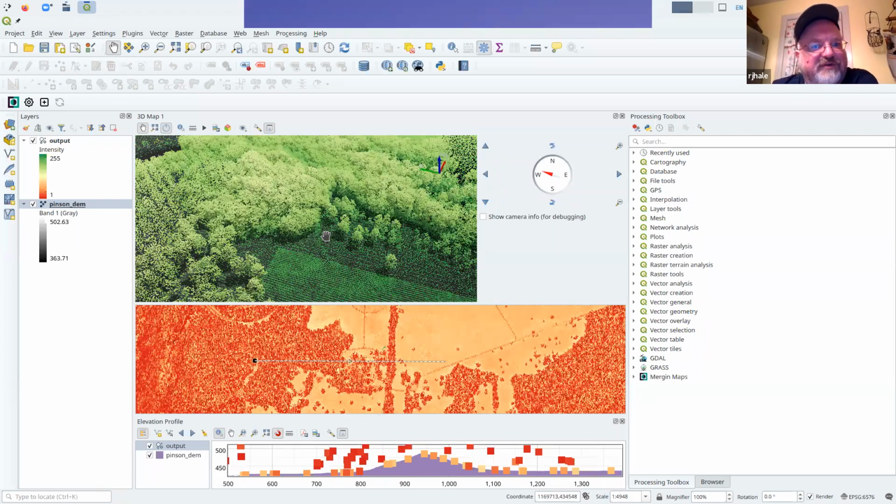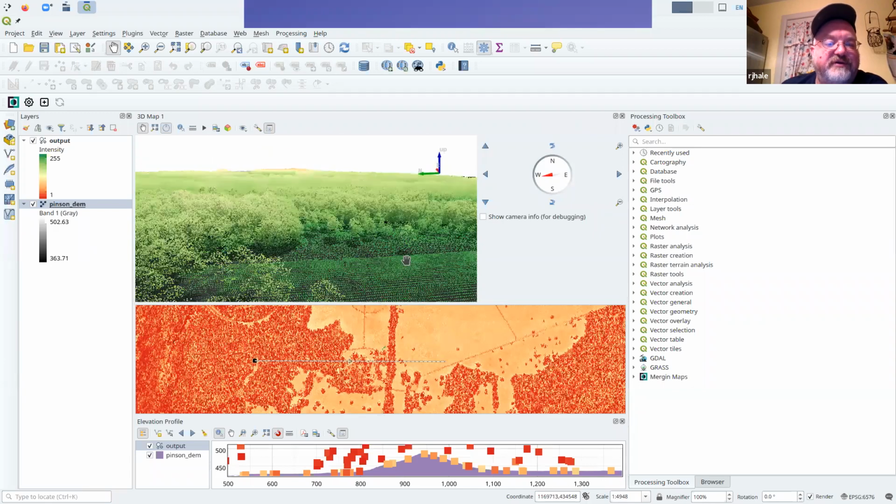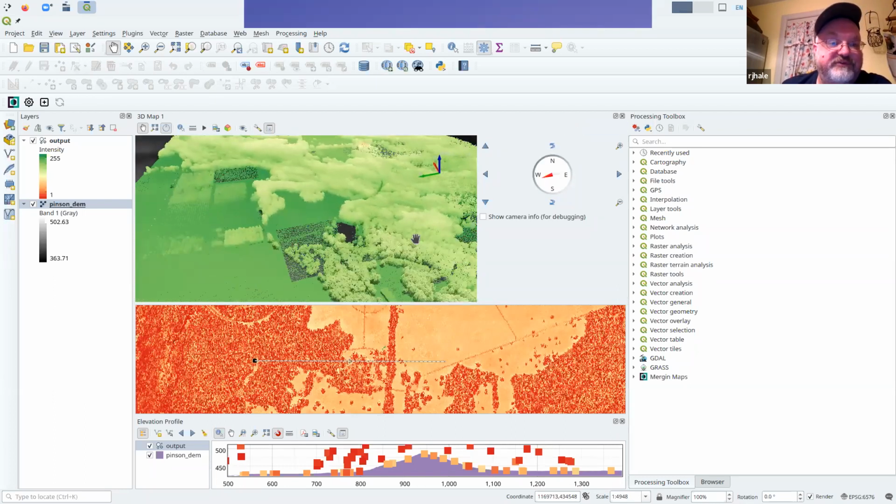I haven't used Pro enough to know. Maybe Pro views LAZ or LAS natively, but again, free piece of software. You can view your point data and start making some measurements here. And they've been trying to reconfigure this viewer window. I think there's been a little bit of back and forth on how they want that to work, but it's pretty cool.